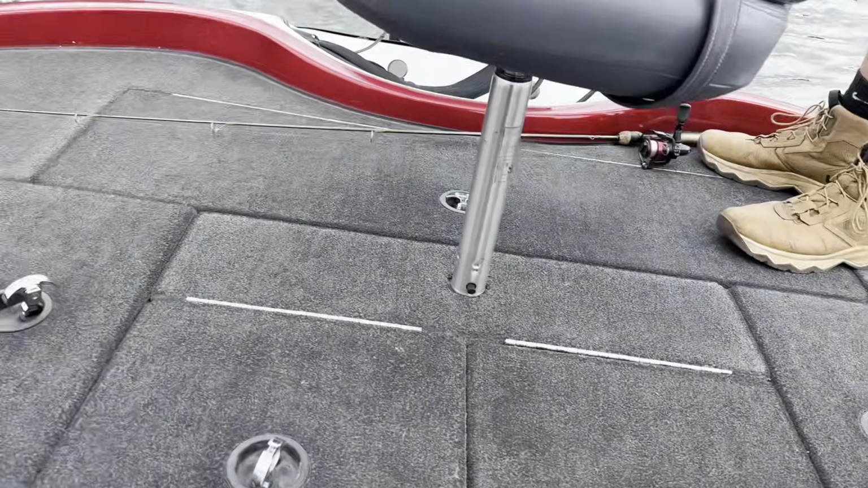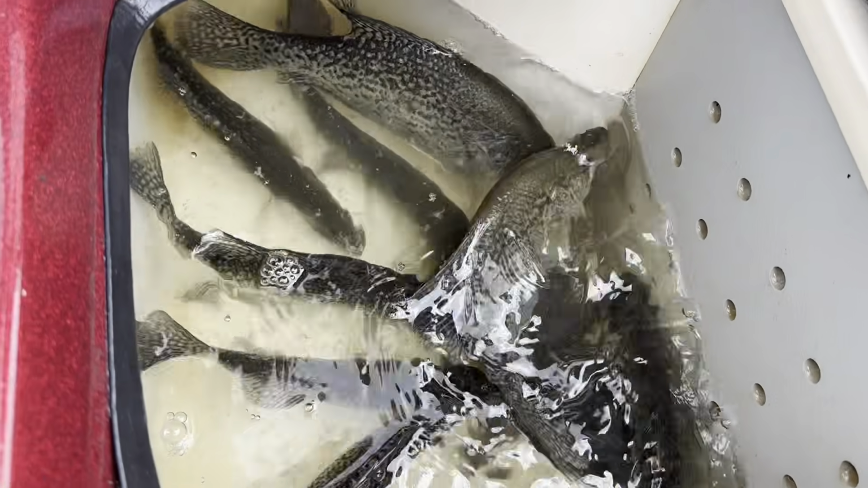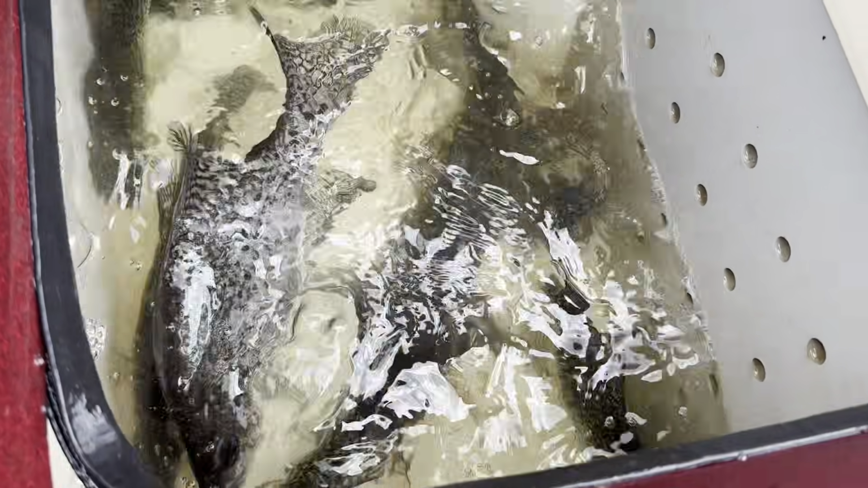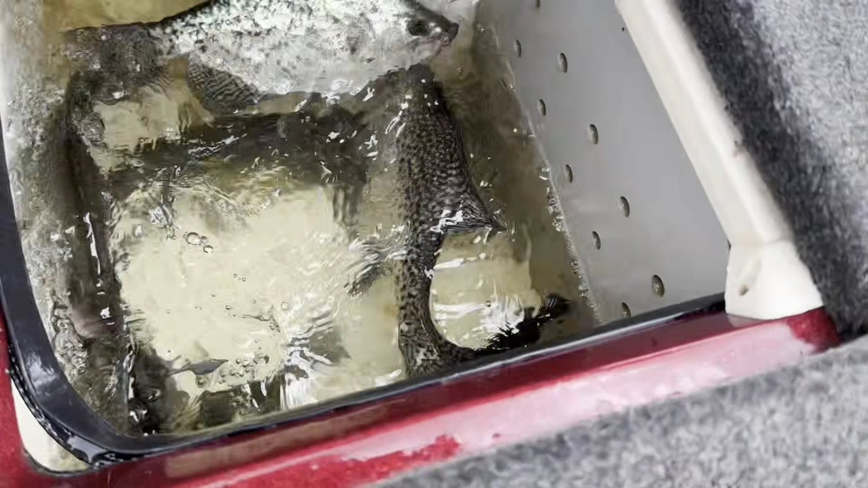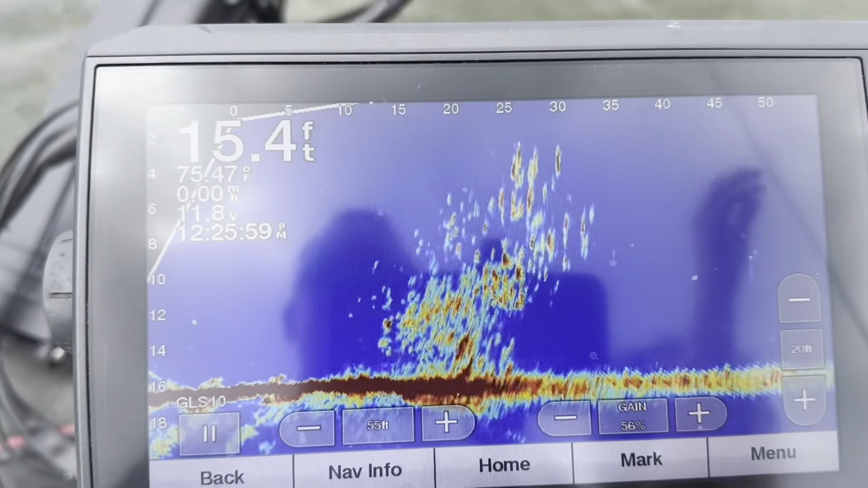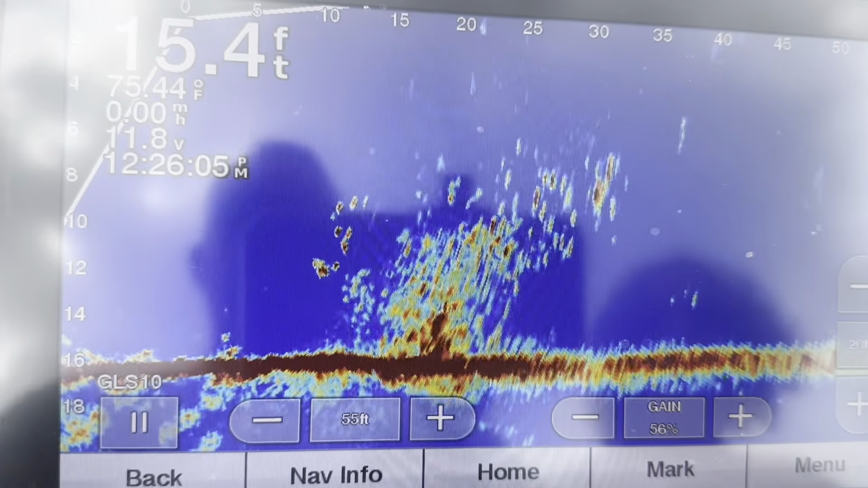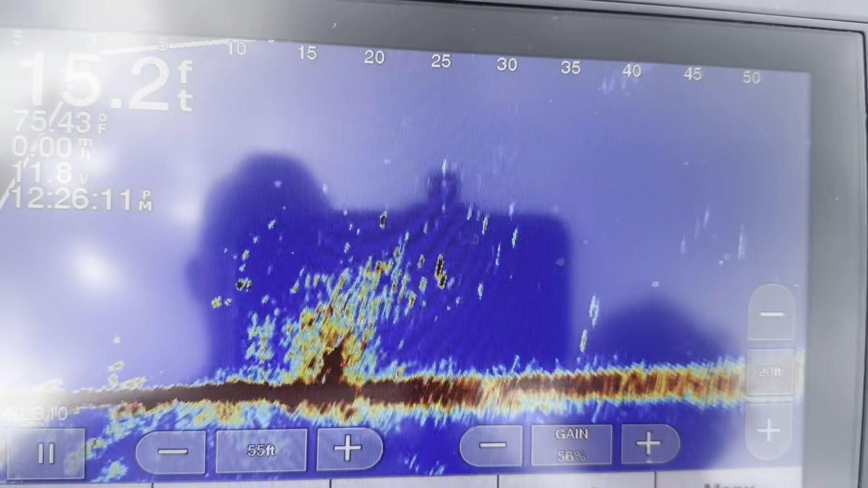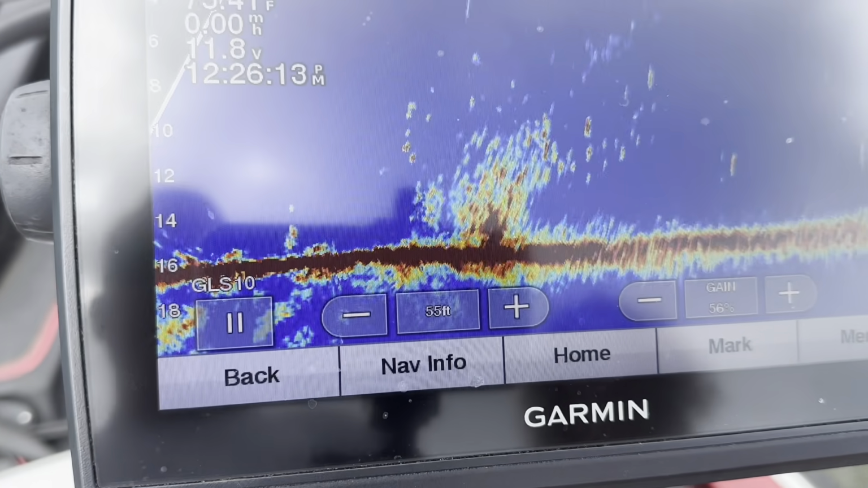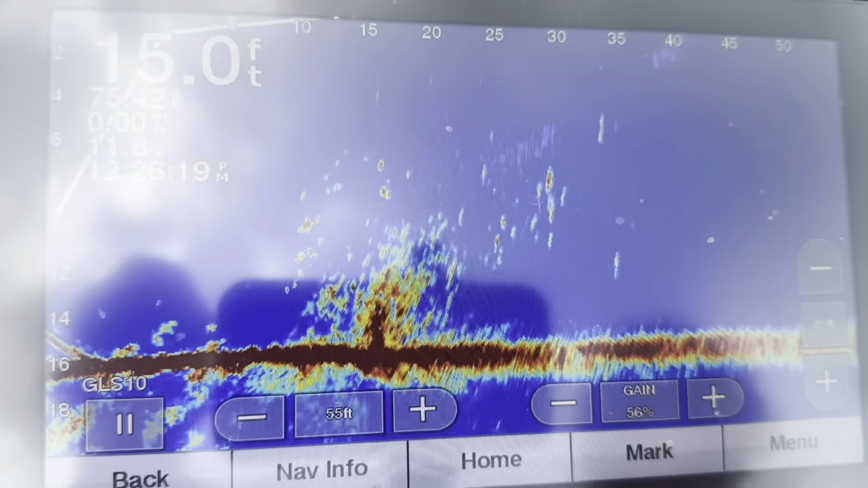All right, y'all, real quick, a couple suspended fish, and then we found a brush pile and we done caught half a dozen or so on it. There's some good ones in there. Good eaters. Show you this brush pile. You can see, Bo, it's just lit up with fish. There goes Brian's jig down. Bunch of fish in that pile.